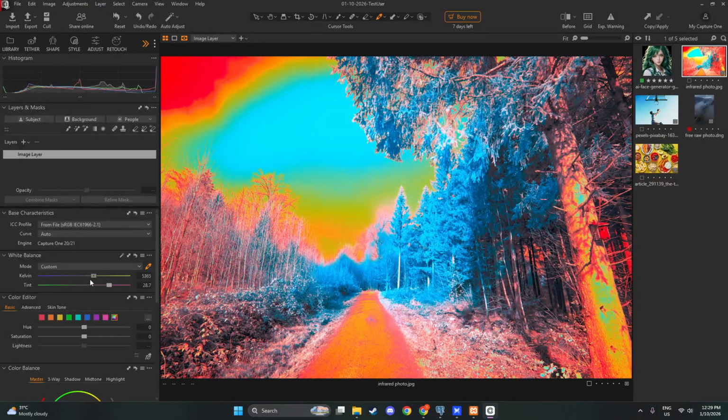Aim for a balanced, believable base where the foliage, sky, and key subjects don't feel stained by any one color. Viewing at 100% can help you judge subtle shifts. If you push too far, reset and make smaller moves.